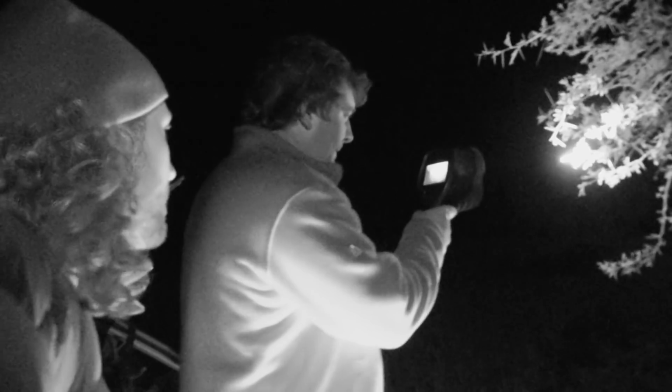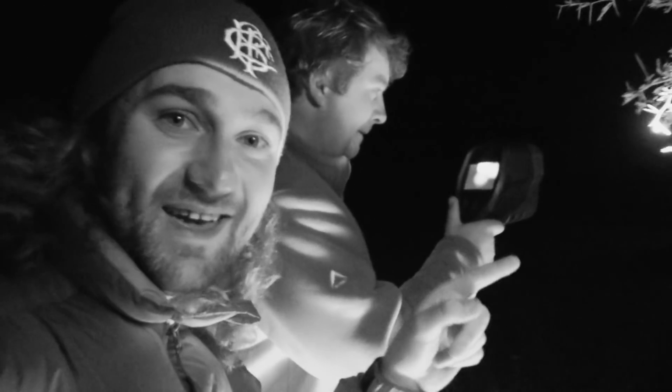It's getting quite late now, and we almost decide to call it a night, but I'm extremely glad we didn't because things are about to get even better. There's a porcupine down there. Let's maybe get about 10 meters closer and see if we can take a shot.